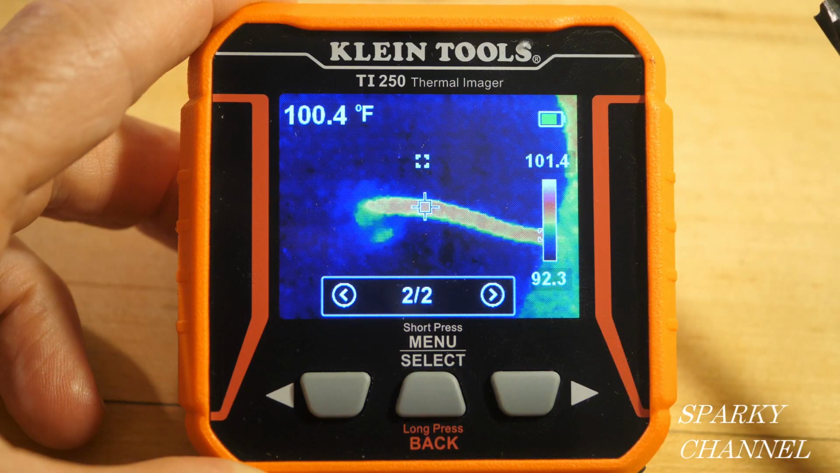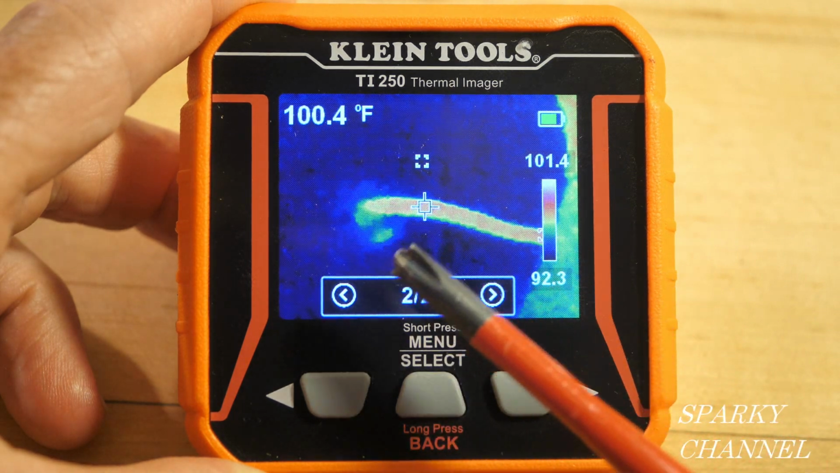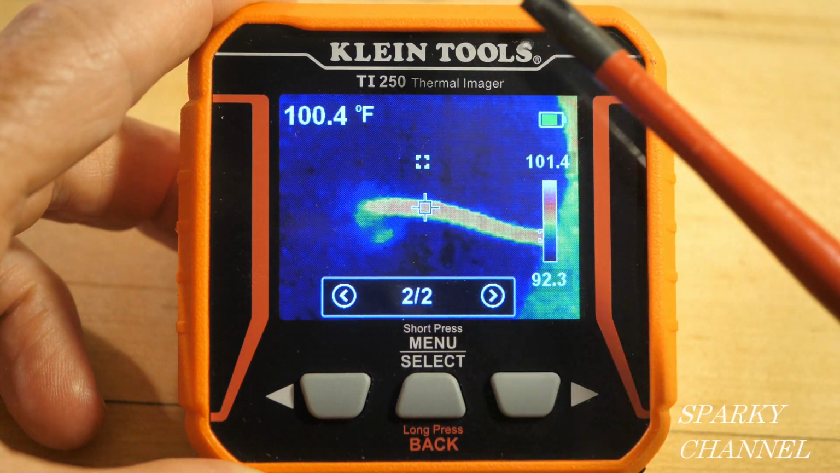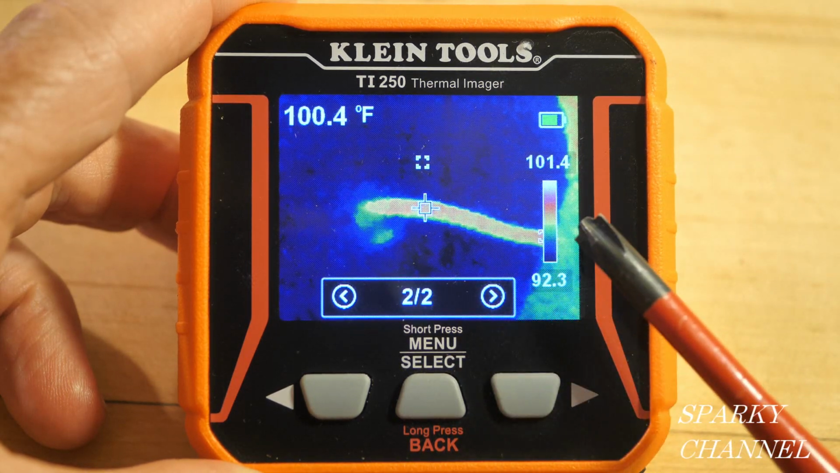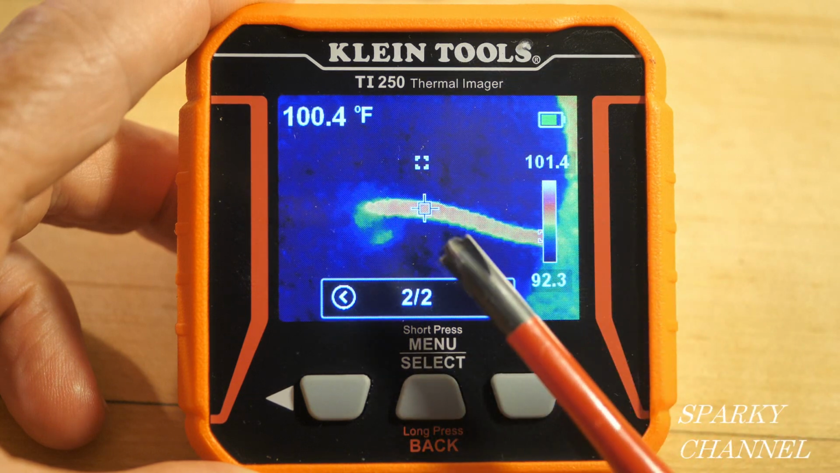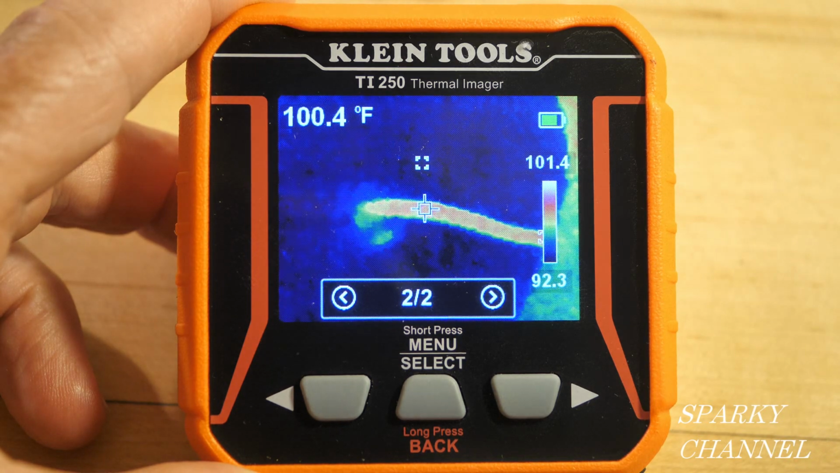Here's the thermal image that I took of the cord that goes from the microwave to the outlet. And I ran it for about 4 minutes, I believe. And here the cord right here, that was the hottest part because you see that was in yellow. It never got to the red or the white, but it did get to the yellow, which was a 100.4 degrees Fahrenheit right here. So that gives you an idea of what you can do with a thermal imager. You can find hot spots, spots that are dangerous, spots that you really need to work on.